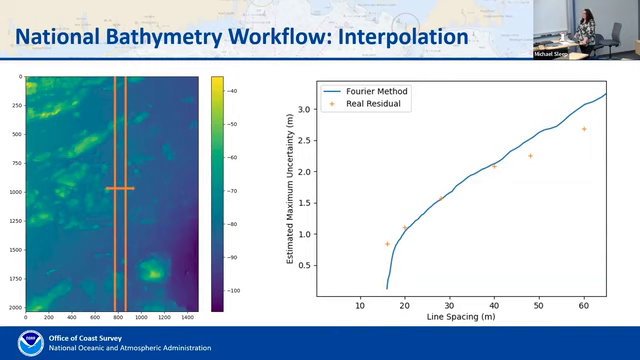Probably could run lines in both directions and maybe take care of some anisotropic effects. But I think that this is a good way for us to move forward, not only with assigning uncertainty within the NBS, but then also in terms of how we plan surveys in the future.